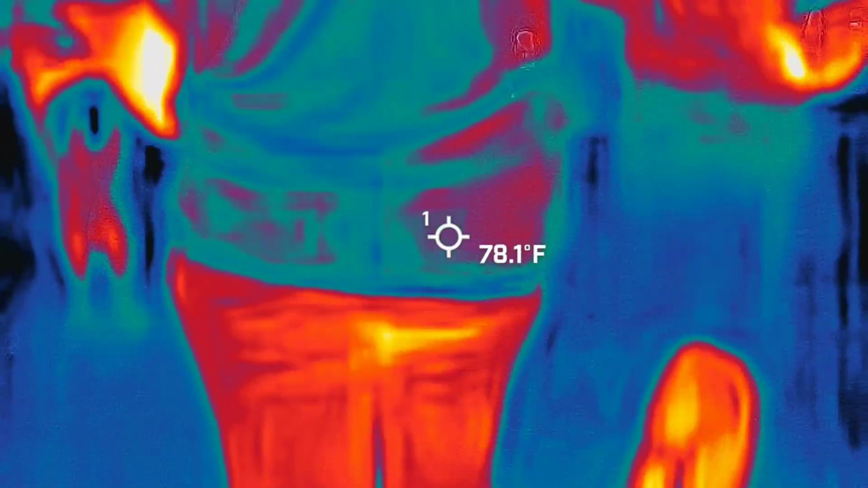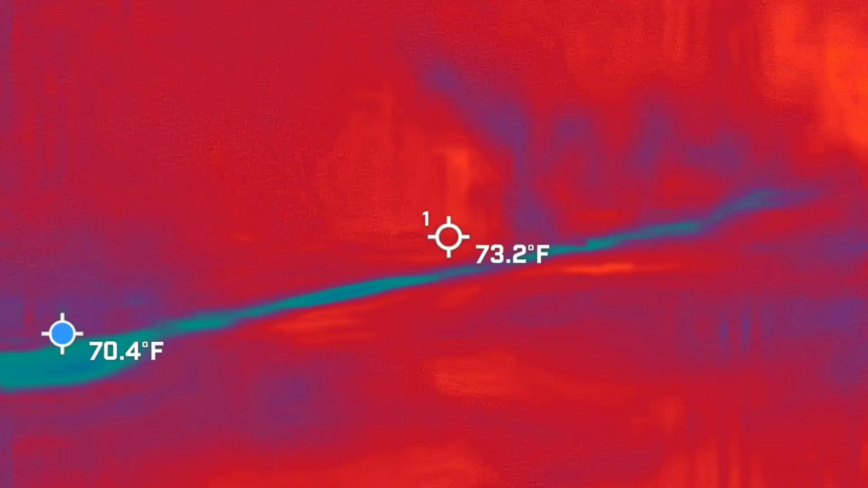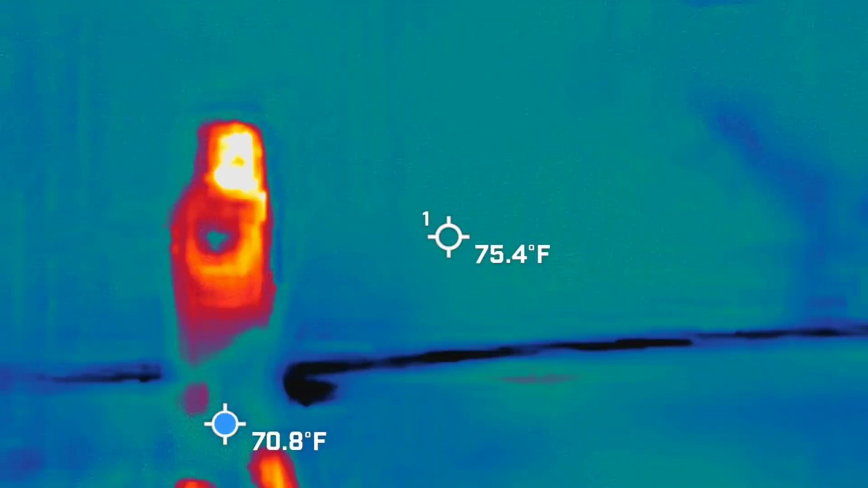Did you figure out that EMF reading? That's my favorite. Yeah, we've just been trying back and forth. I don't have to ask questions.